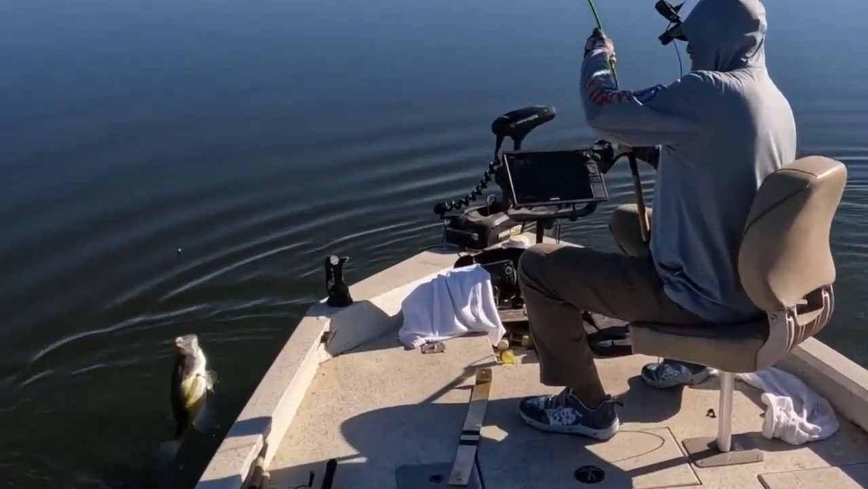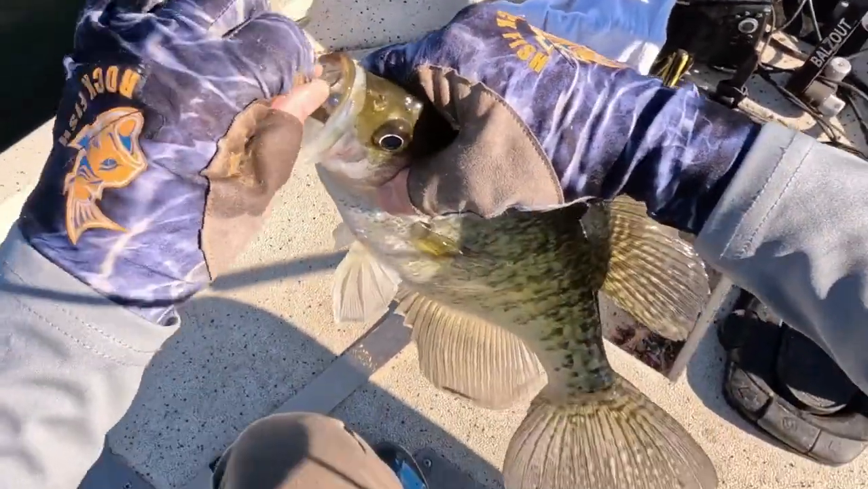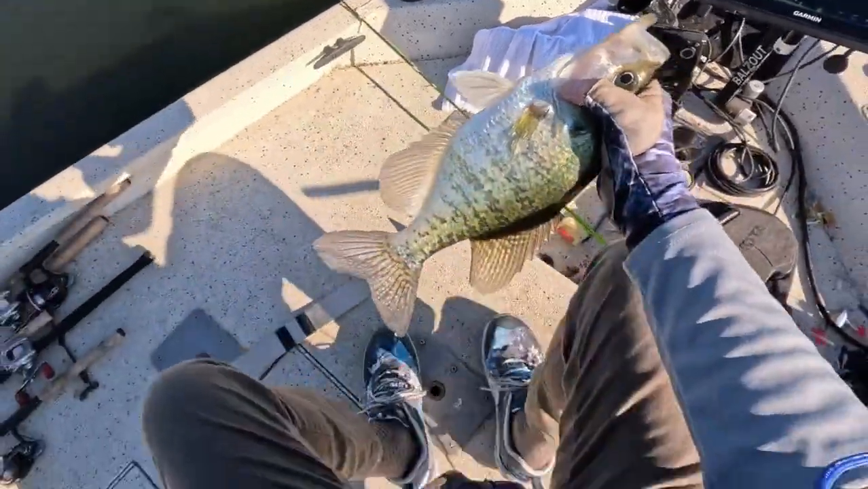Yes! Get in this boat. Look at the size of this toad. Oh my God. Goodness gracious. Look at the size of this monster.